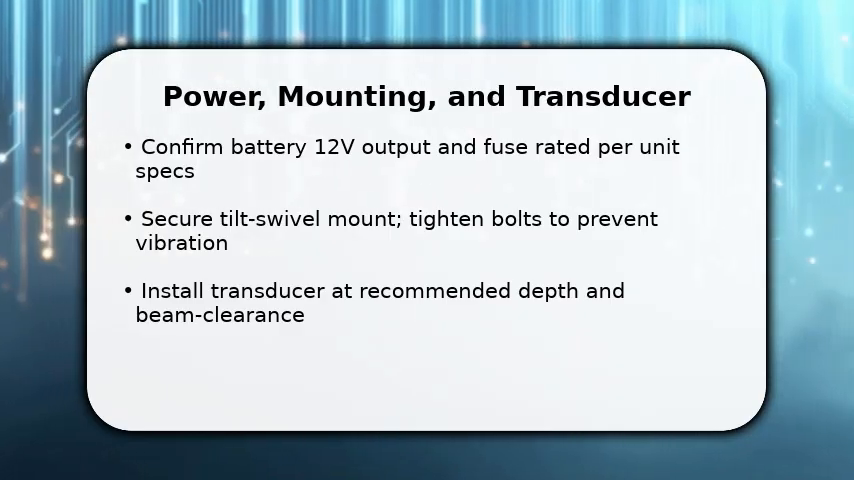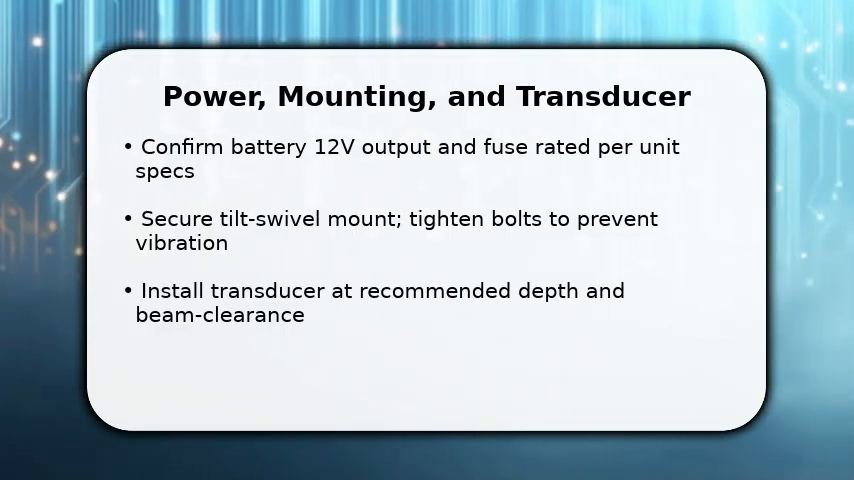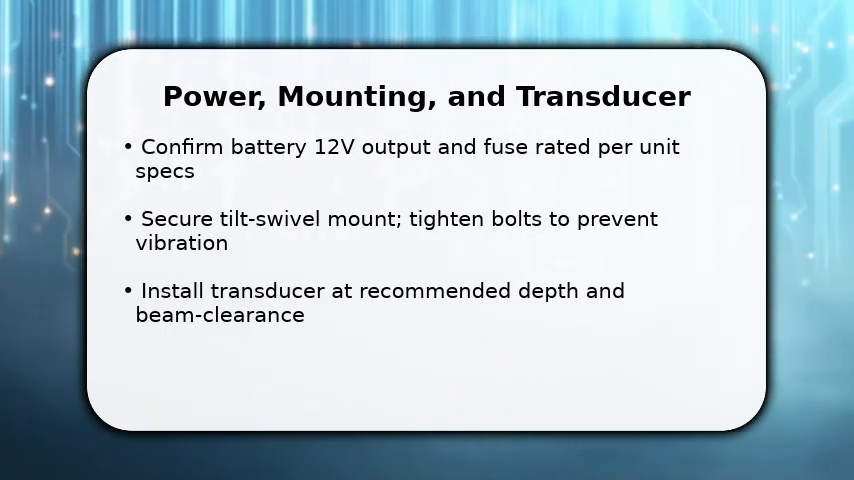You start by powering the unit and mounting the transducer correctly. This prevents false returns and damage. Once powered, make sure the fuse and battery are healthy so the Livescope boots reliably.